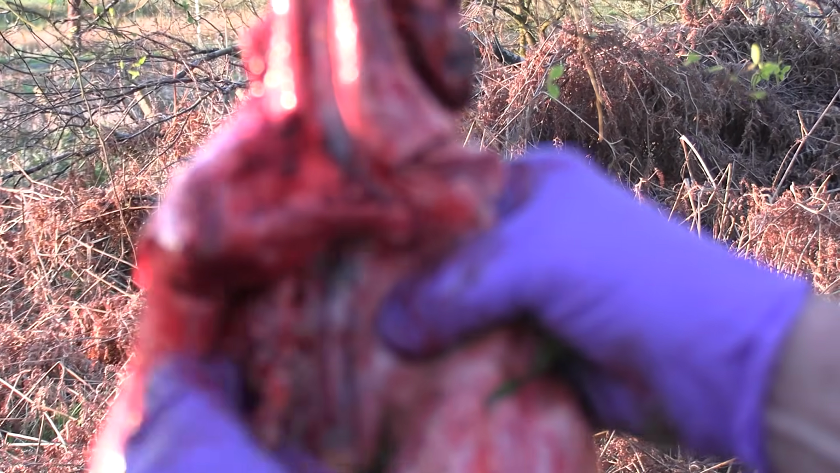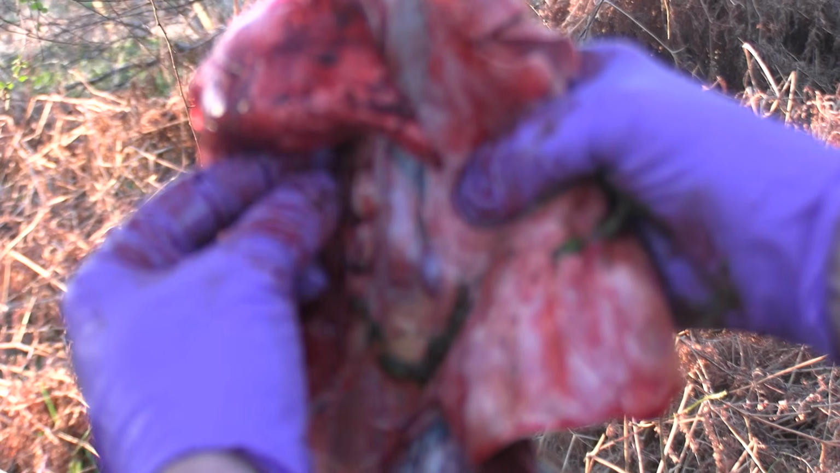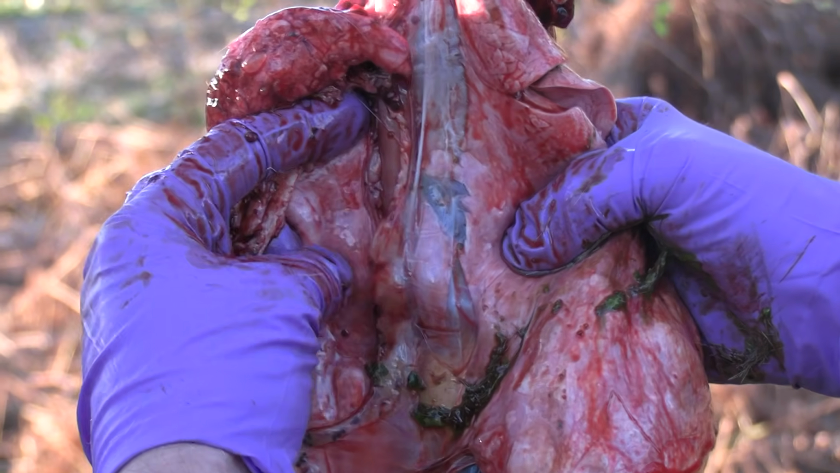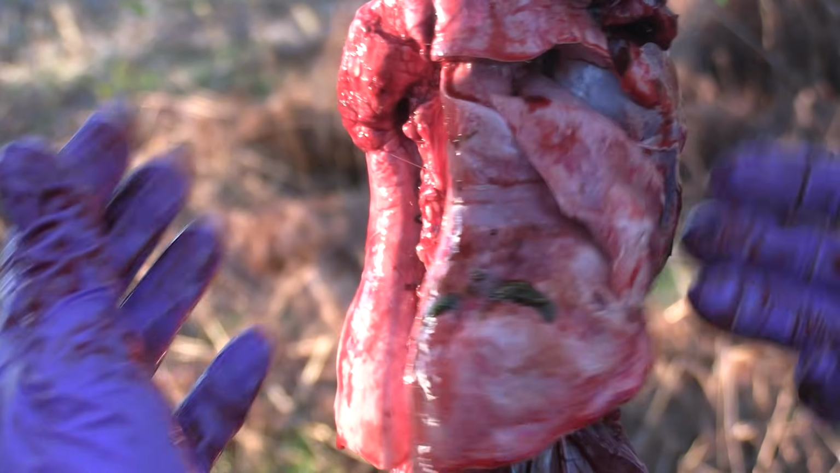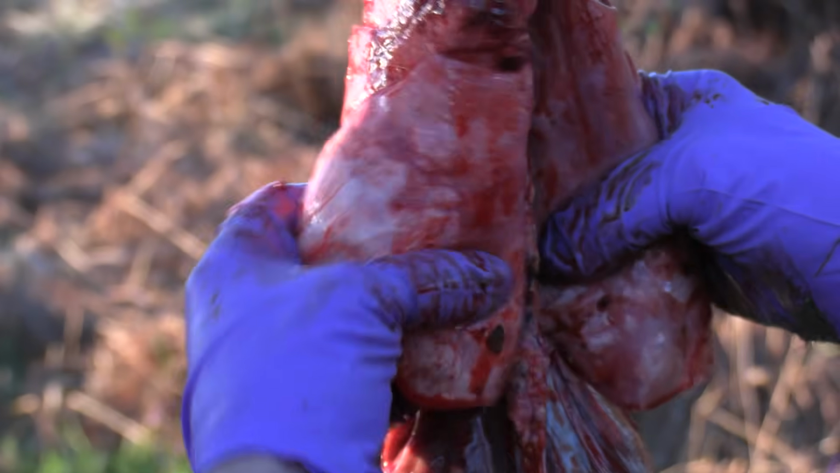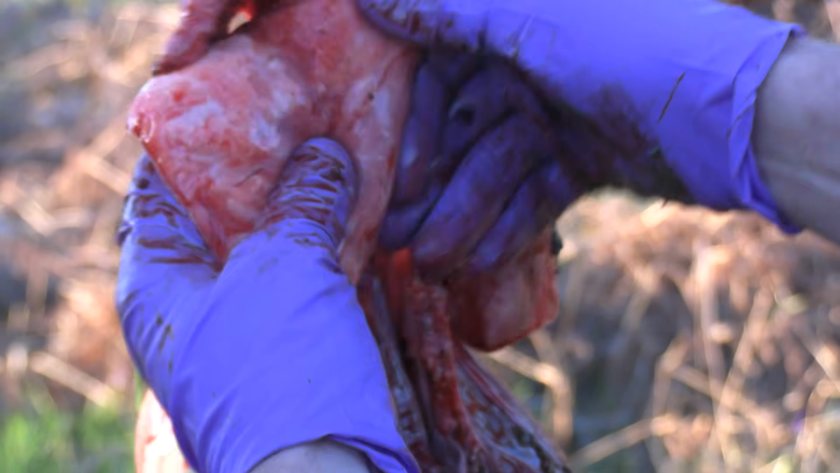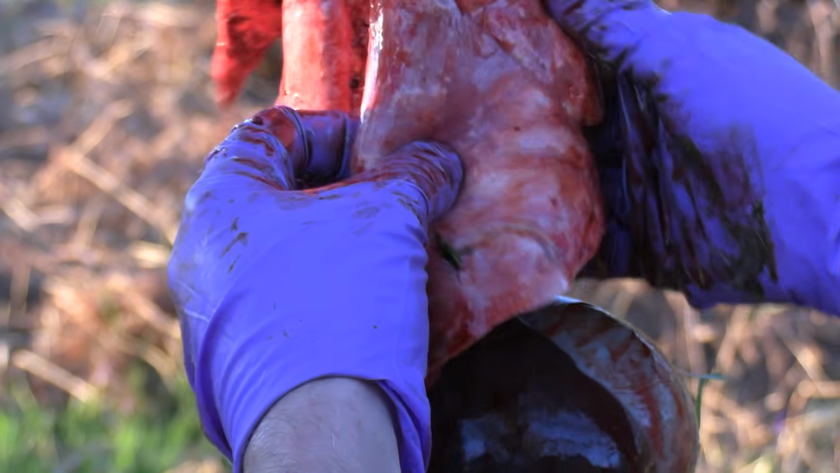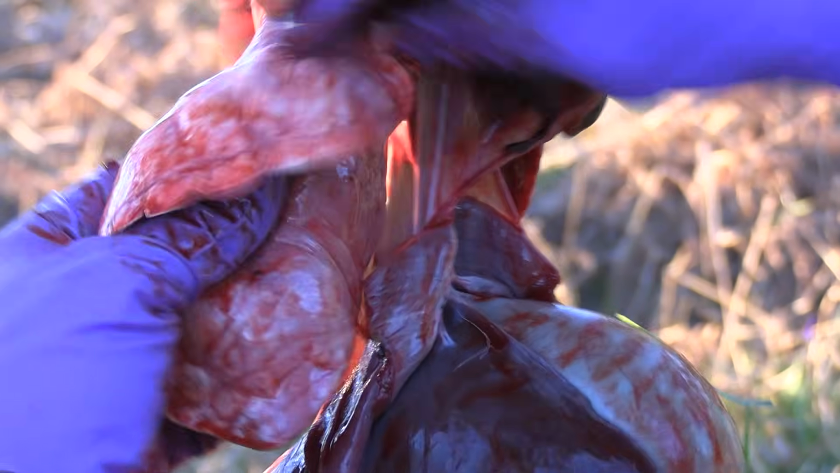Mediastinal, down the connective tissue. There we go. Okay. Mediastinal lymph node just on the connective tissue. What we're looking for is basically swollen, pussy. If you see it, it's obvious. It's signs of infection. A little bit of potential lungworm here on this, see that? I'll note that down.